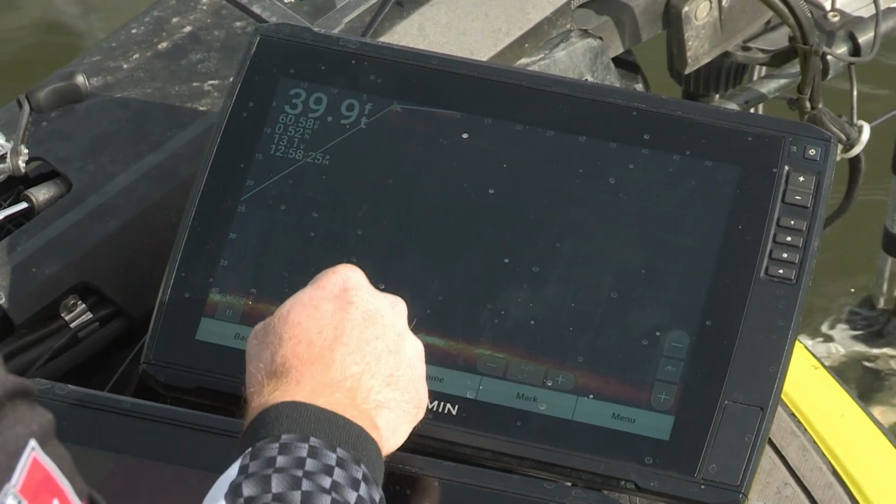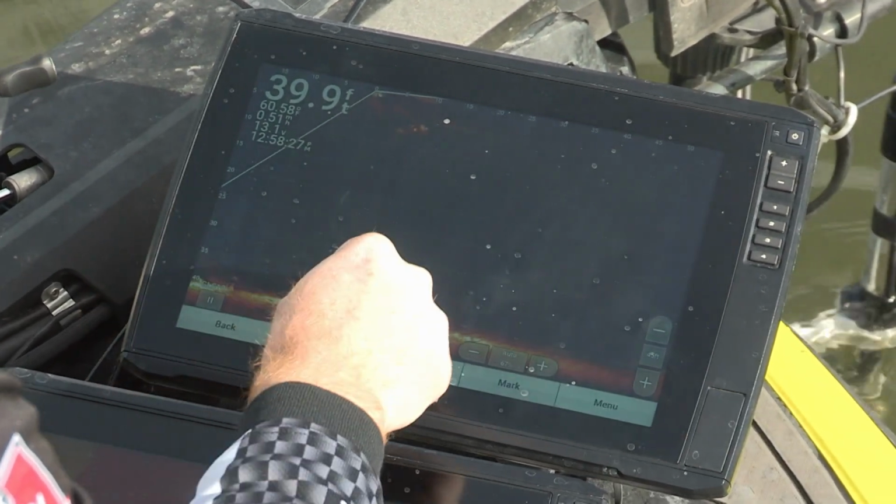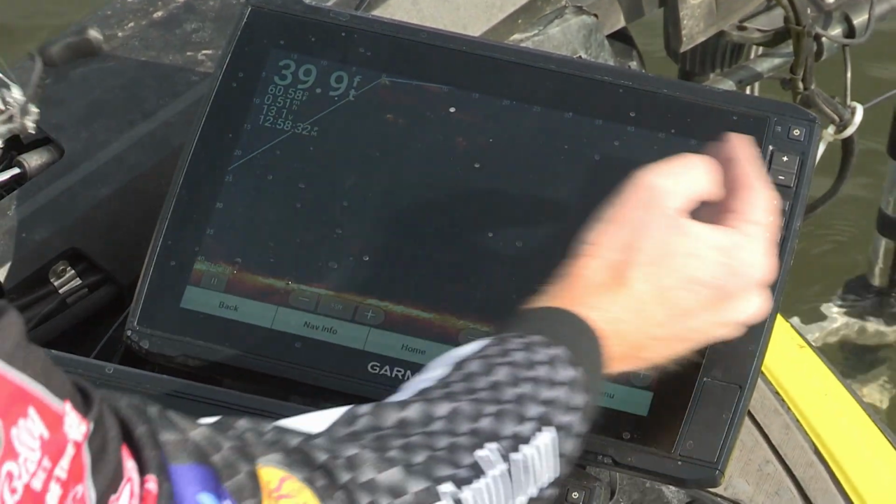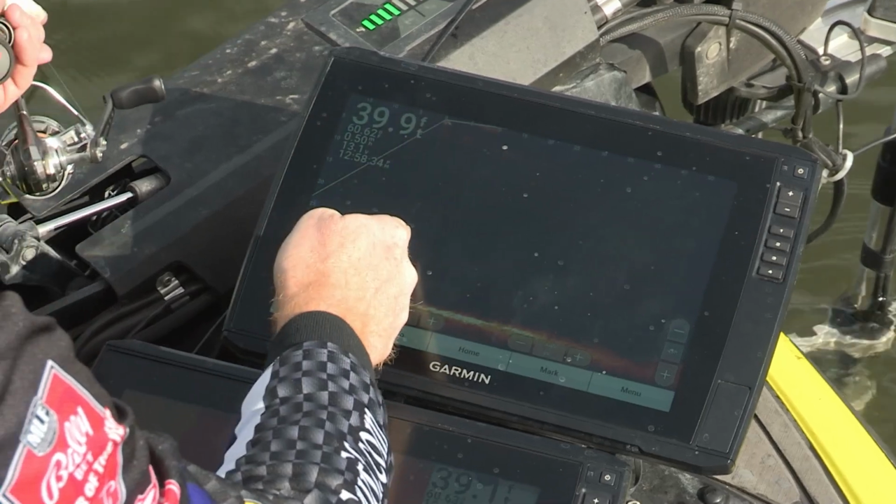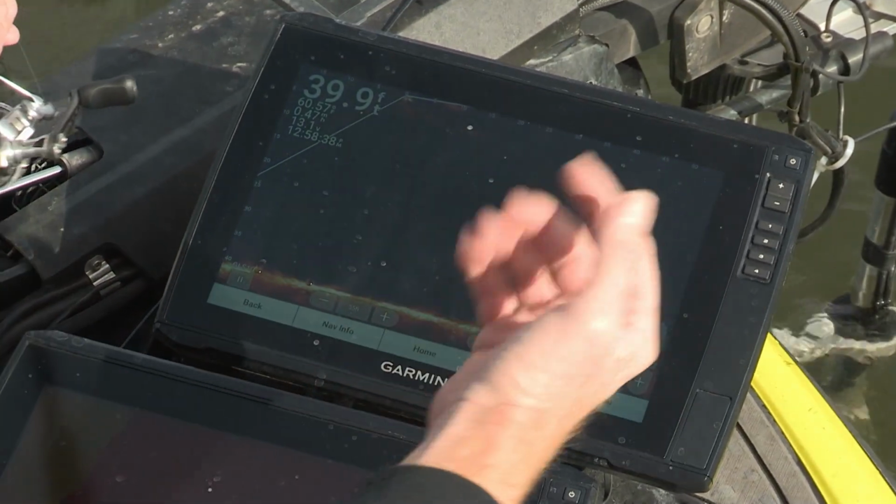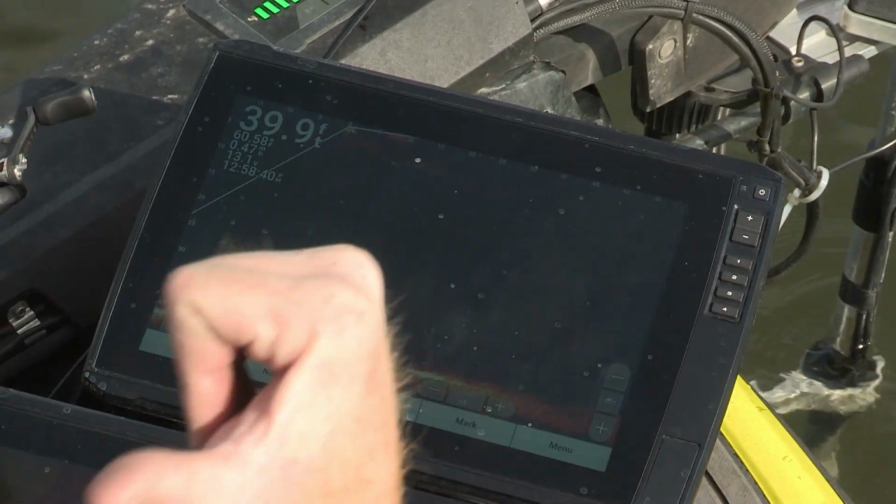So I'm using my whole screen. The fish are appearing as big as possible. The details are appearing as big as possible. And your forward range as well. You can see that 0 is where our boat's at. It's actually shooting backwards 20 feet, which is really cool. You can see what's basically at the back of the boat.